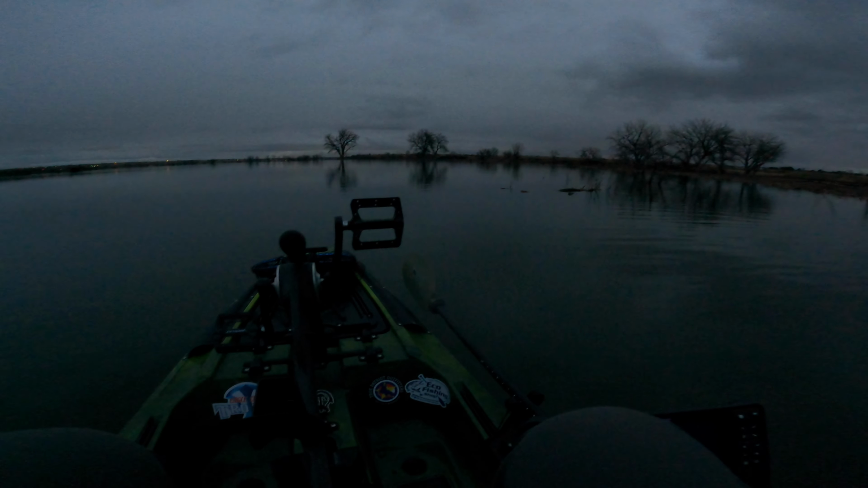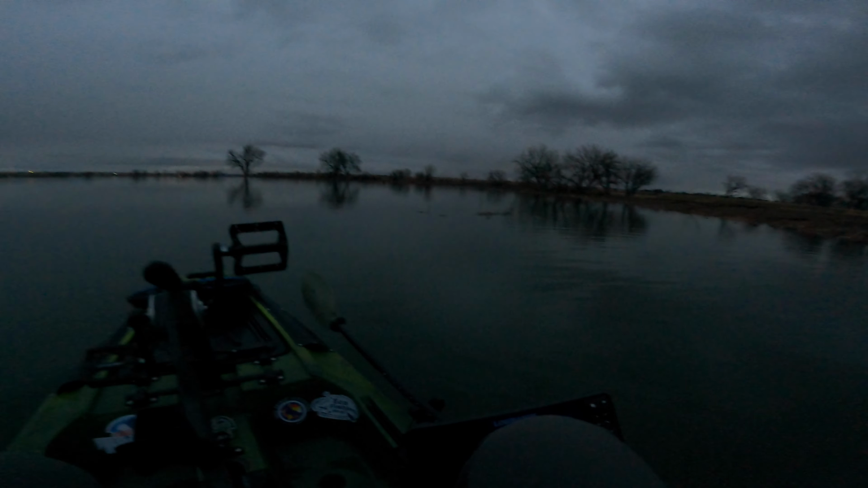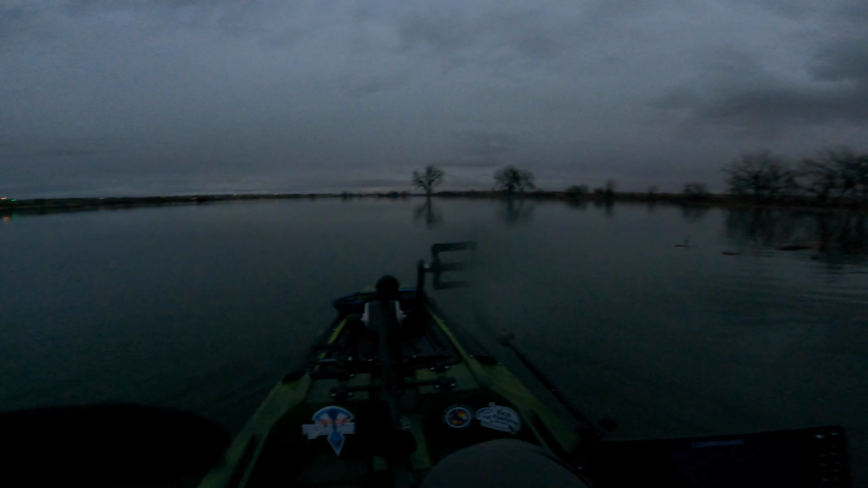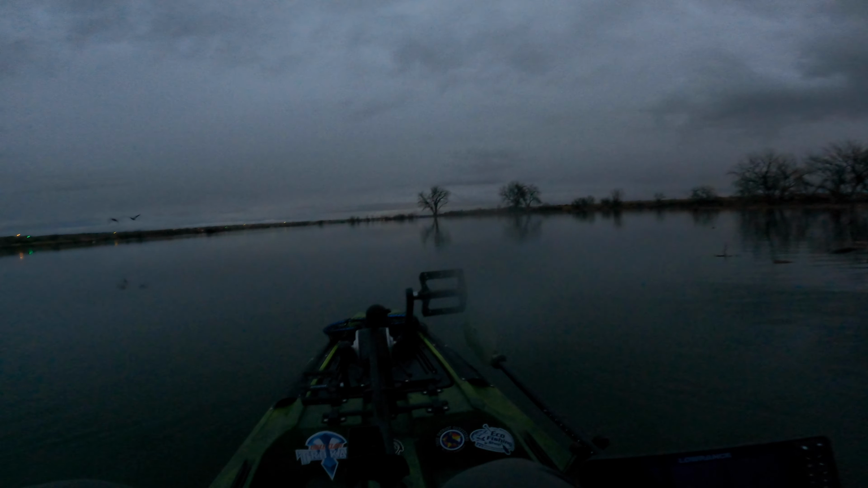All right, already got a little water in my boot on that launch. They cut down all these trees over here. It used to be all trees, and all the debris is washed up over here on the shore, so it made it a little tough to launch. I managed though, at least it's not super cold, so not the end of the world. But my foot got a little wet.